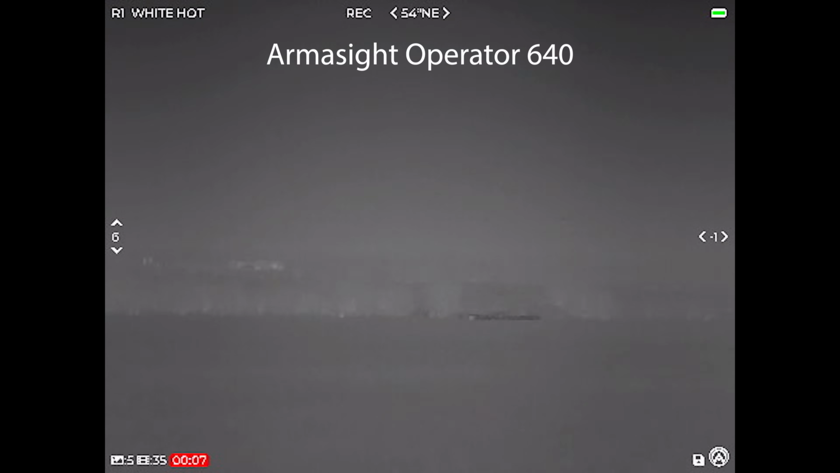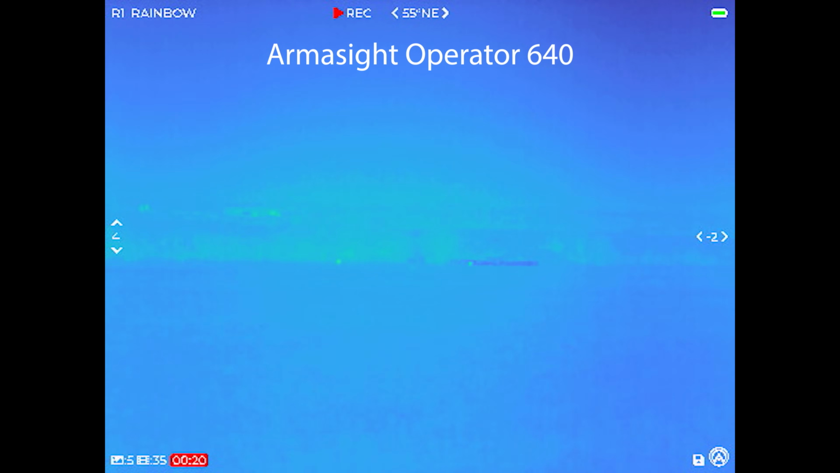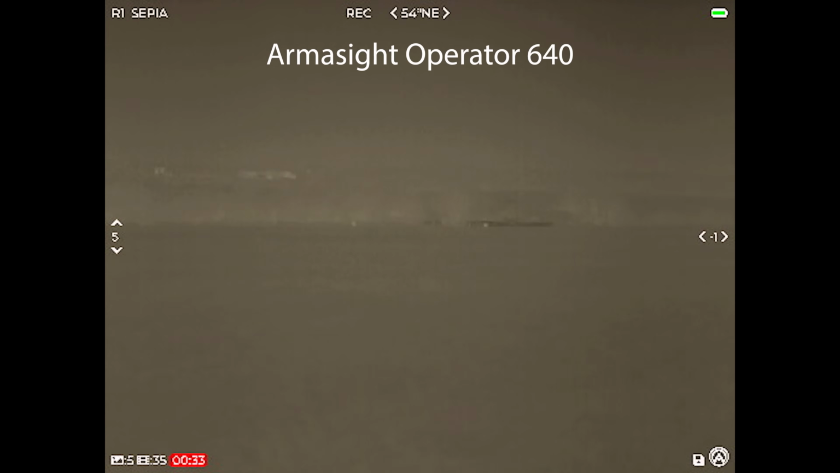And the Armor Sight Operator 640 also did not struggle with seeing cows at the 900 yard mark. There were pretty clear glowing heat signatures. These look smaller and larger on some because the focal lengths are not all the same on these units. So if you think that smaller, like right now, means it's bad, it's just a different focal length. The signatures were very visible and easy to differentiate from the environment, especially when looking through this with the naked eye. The Armor Sight Operator also has some pretty heavy video compression as well.